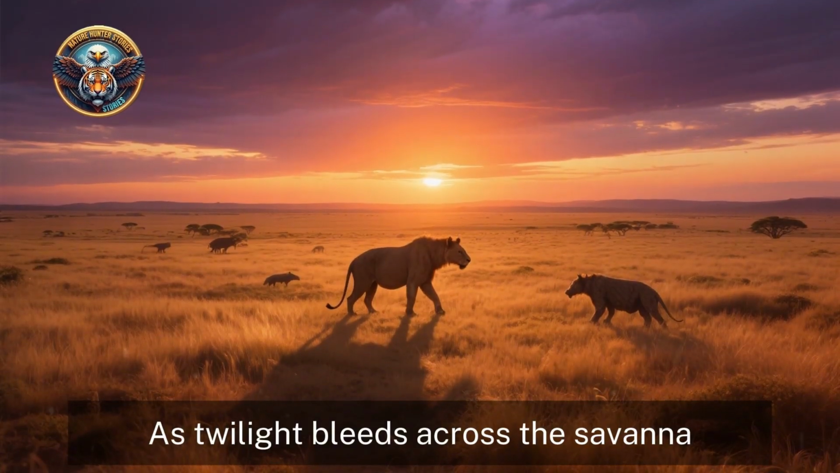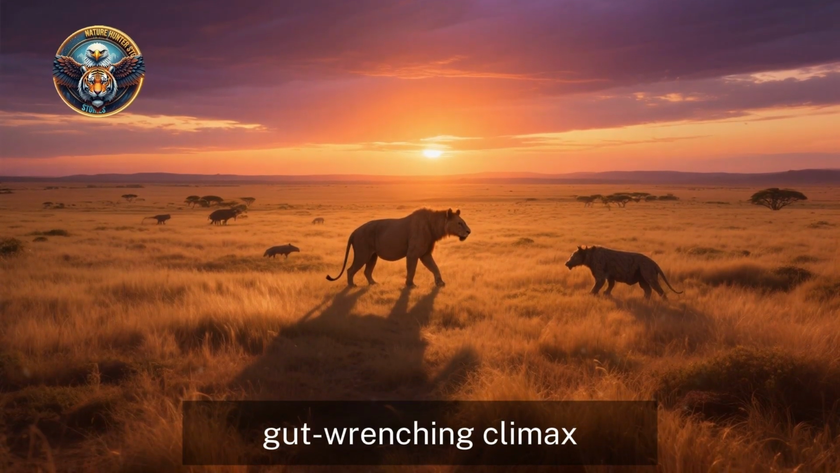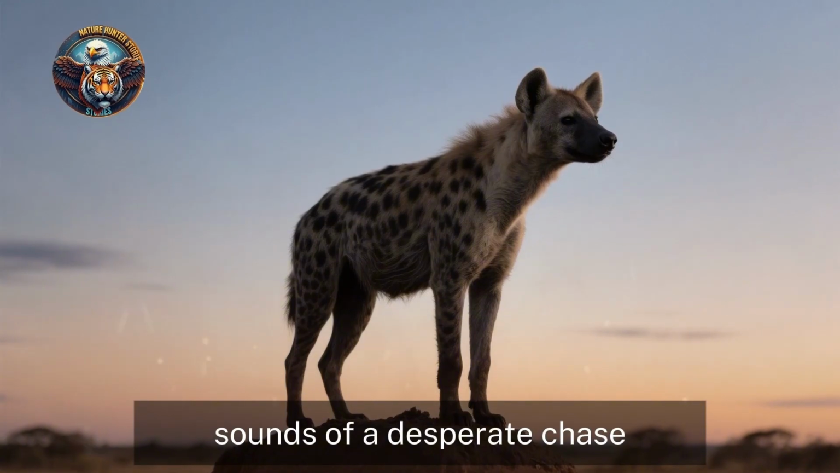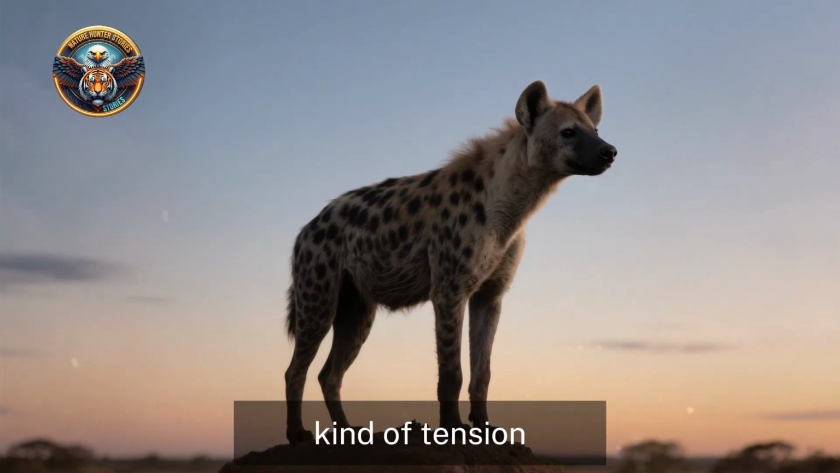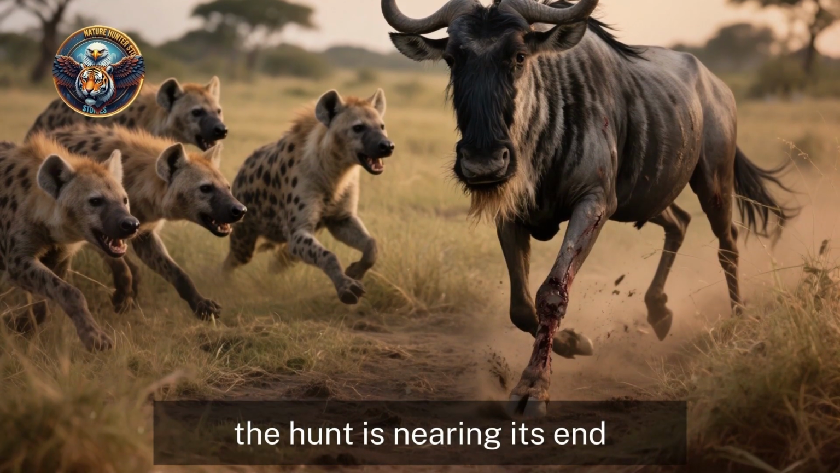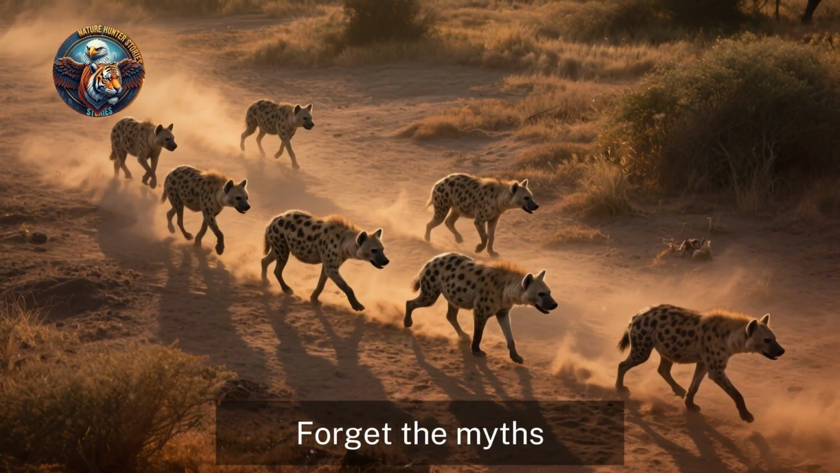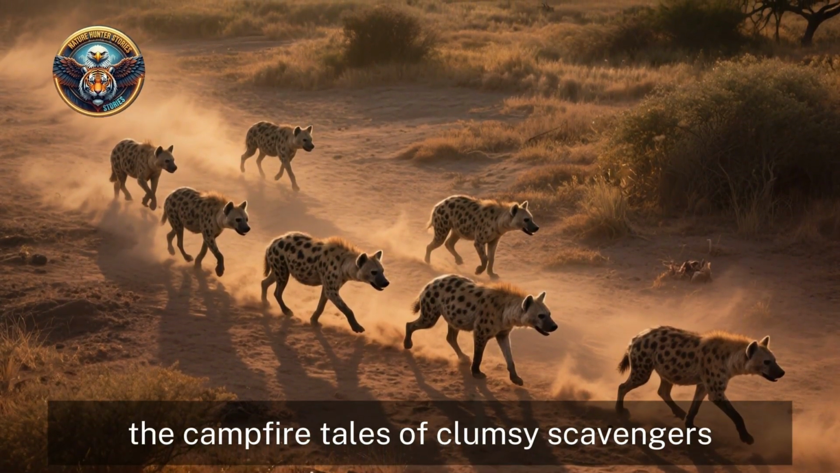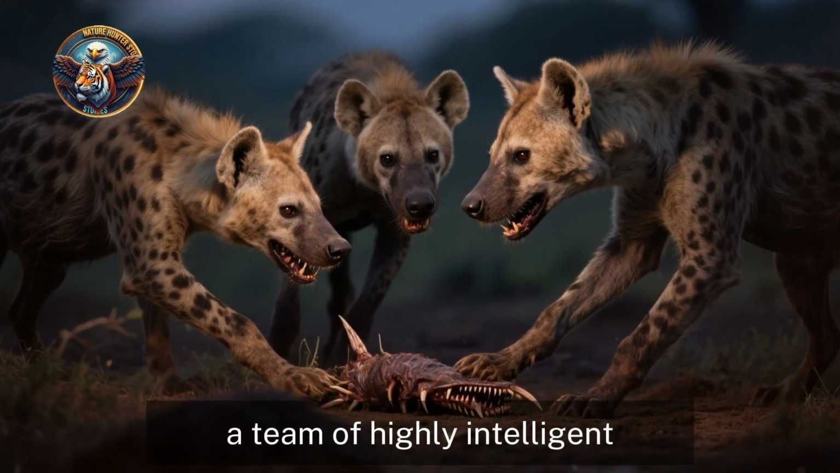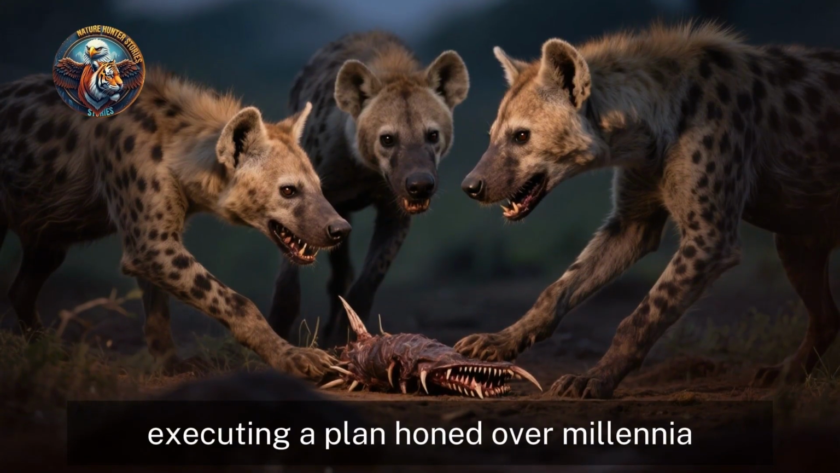As twilight bleeds across the savannah, a drama of survival reaches its gut-wrenching climax. The air, once thick with the sounds of a desperate chase, now crackles with a different kind of tension. For the spotted hyena clan, the hunt is nearing its end, and this is where their true mastery is revealed. Forget the myths, the campfire tales of clumsiness. Witness the reality. A team of highly intelligent, ruthlessly efficient predators, executing a plan honed over millennia.